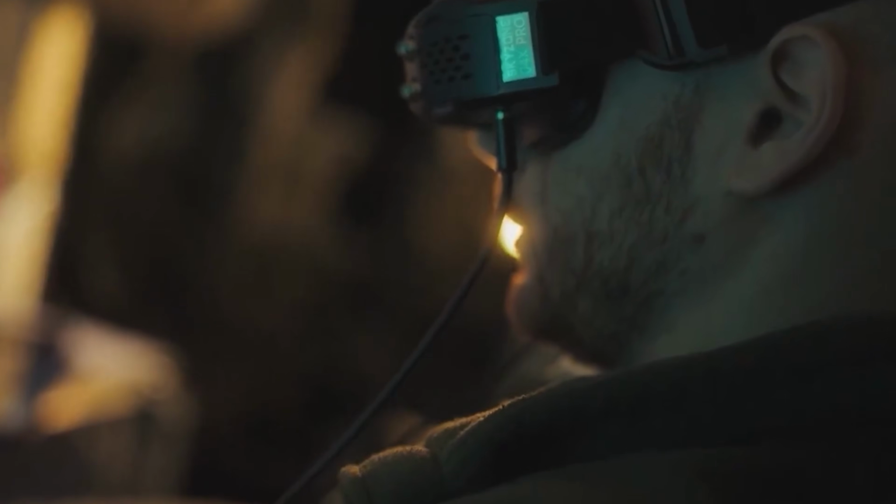And this is where the battlefield began to close in. If a small support vehicle could expose so much with one short blast, then the arrival of a larger troop truck would create an even bigger problem.